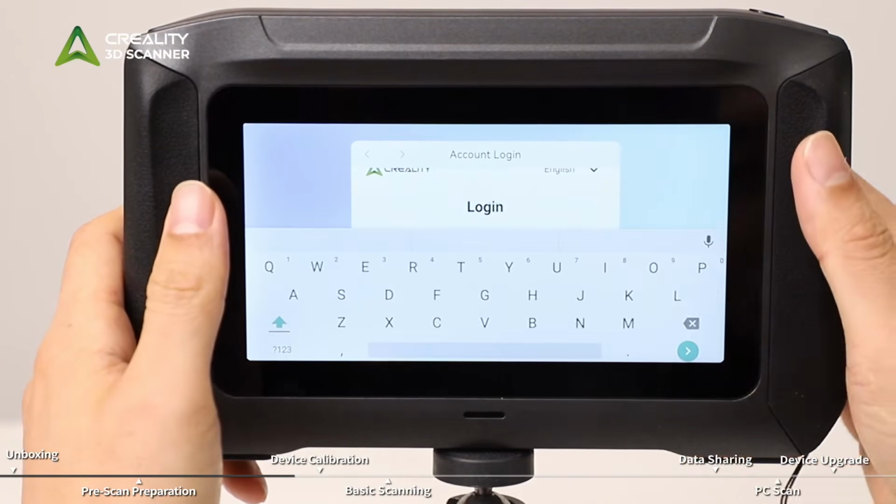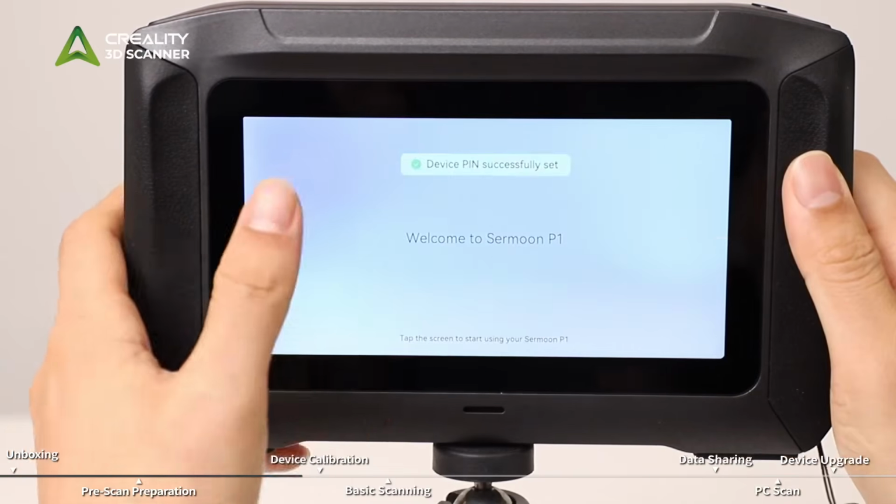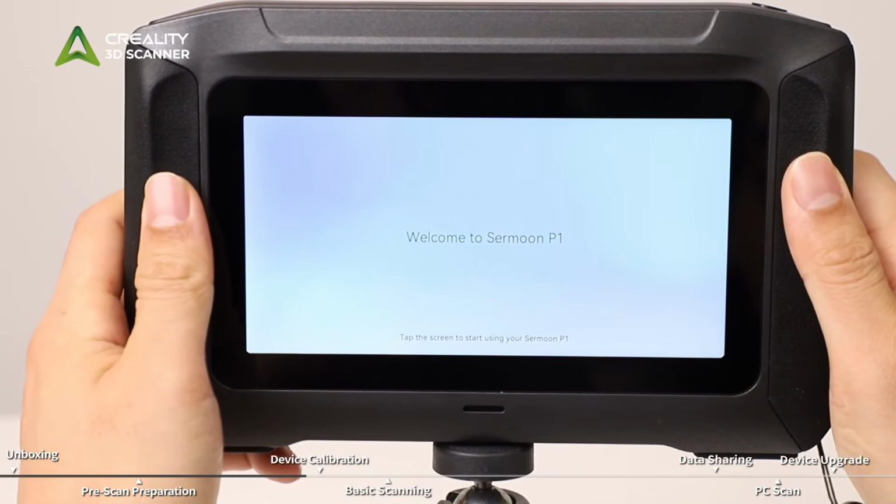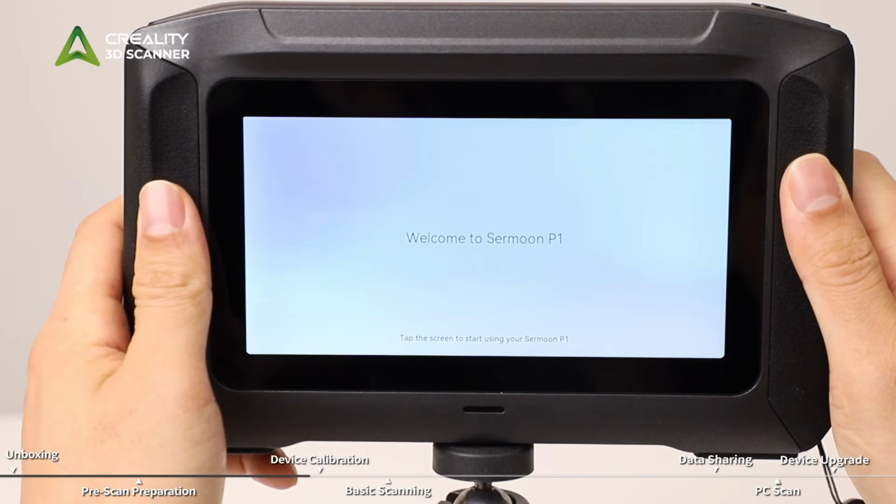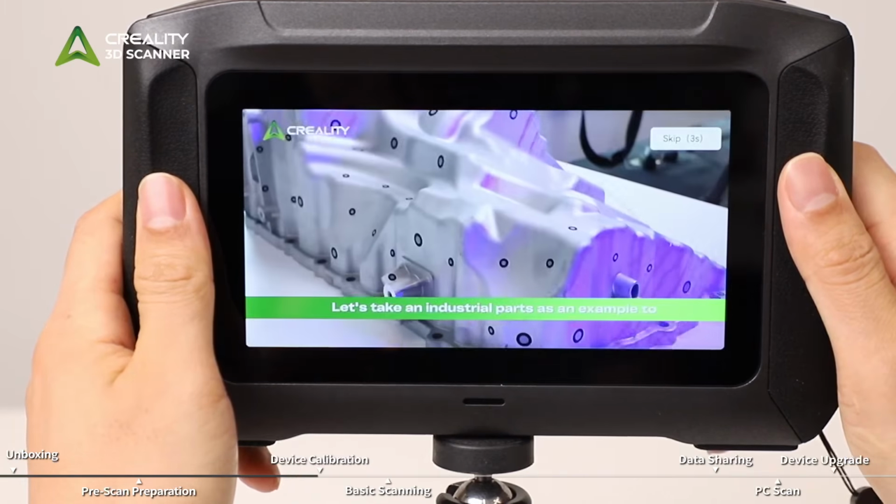If you don't have an account yet, please register first, and then log in. Set a 6-digit power-on password. The device is now successfully activated. Watch the startup scanning video, and the scanning guidance screens.